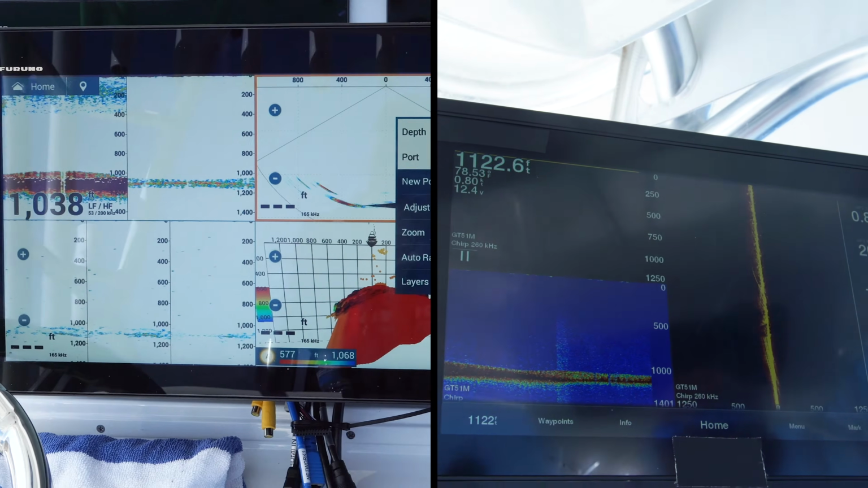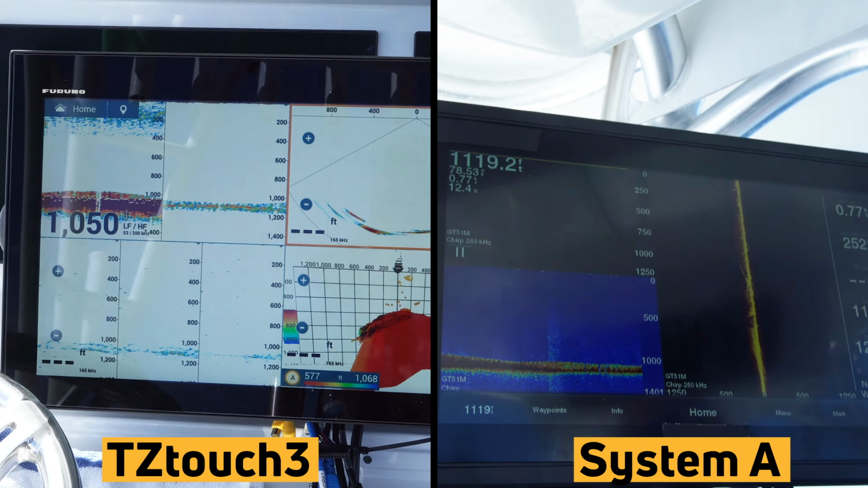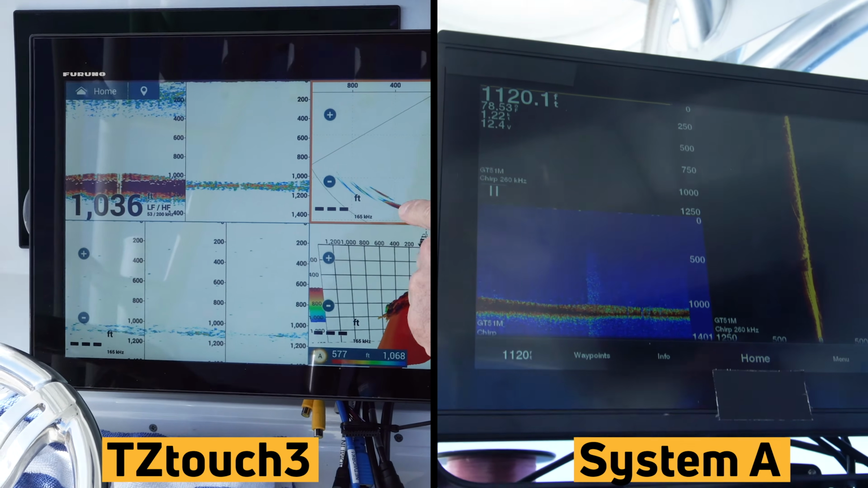So I was on System A, and I've got a smile on my face because I can list the pros and cons. Working at Furuno and with the DFF 3D, I worked backwards. We started out at the humps, 30 miles offshore, in 1,000 feet of water. Nothing on the screen. Nothing at all. Nothing to see here. Move along.